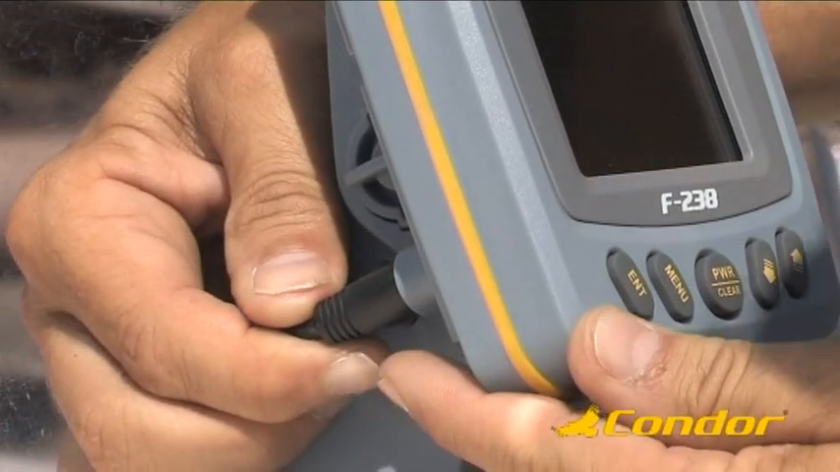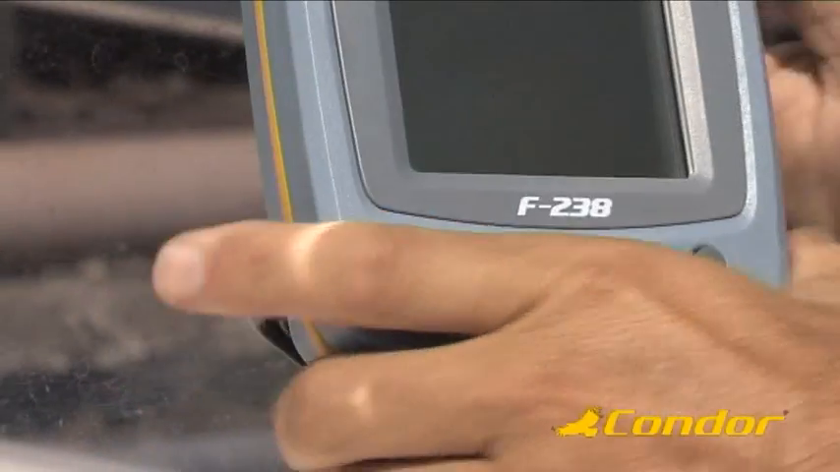Finally, we can connect the plug to the display and begin to use our new Condor fish finder, enjoying all the advantages of the advanced features it boasts.